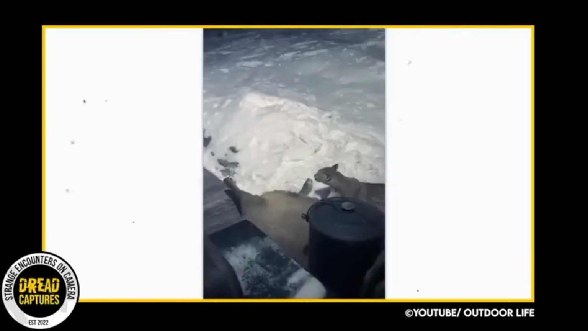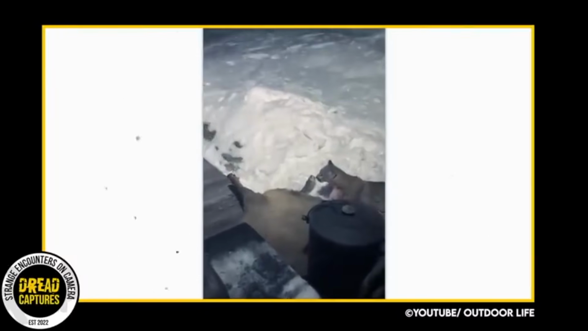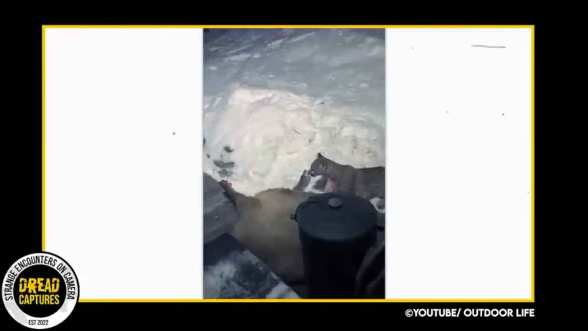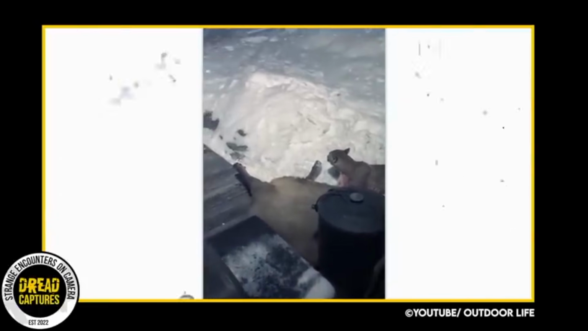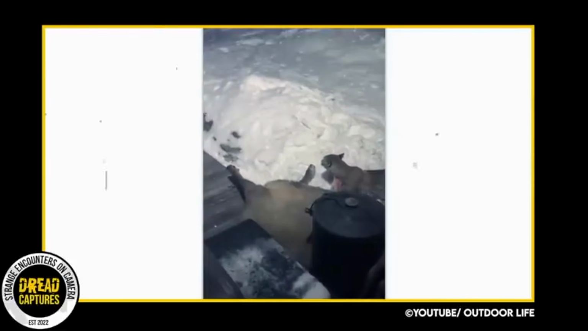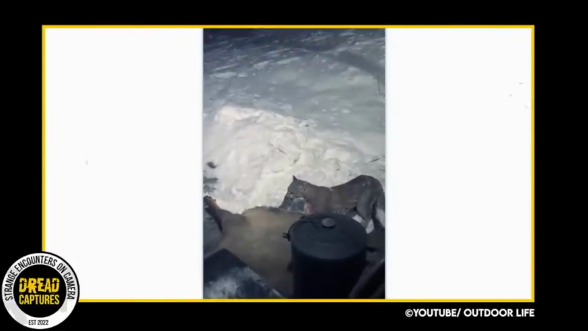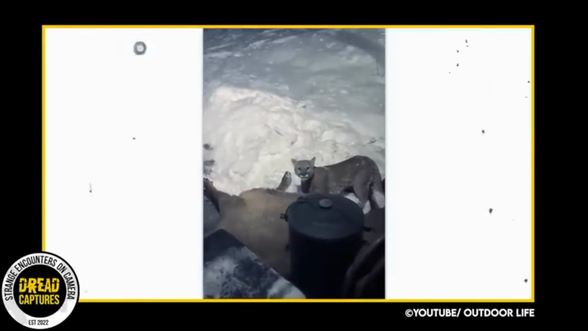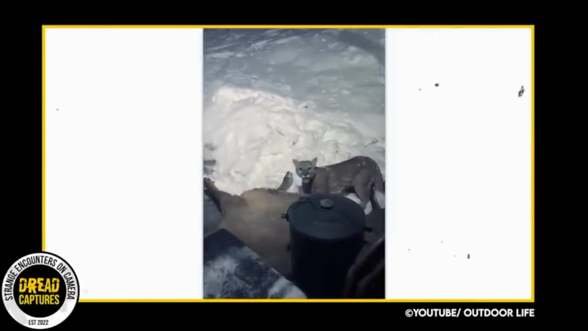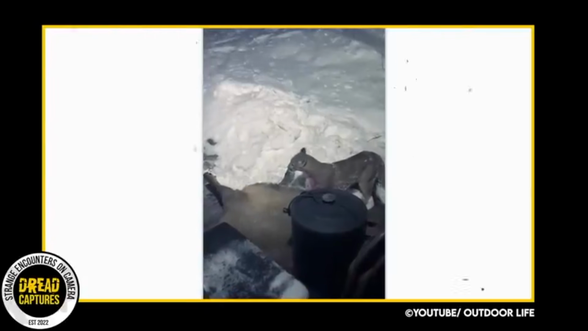This is an absolutely incredible event. A man is awakened by some commotion on his deck, so he goes to investigate. And wouldn't you know it, a mountain lion is standing there and has killed and dragged an elk onto his deck. Unbelievable. As the man films, the lion gives him a hiss, hoping he'll leave and let him eat in peace.